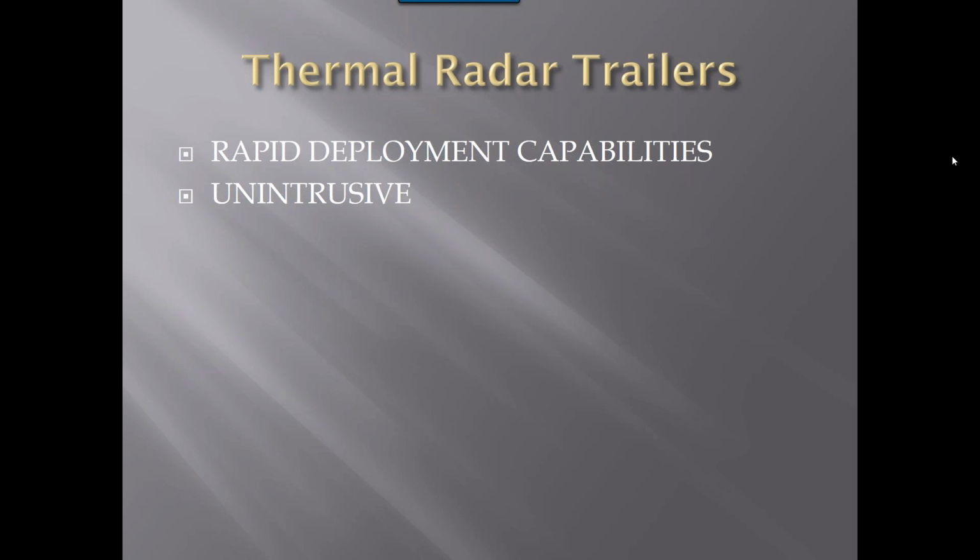Let me check and see. You can obviously purchase the trailers through Thermal Radar. We have them manufactured for us very specifically. We have the comm boxes that are inside the trailer, and we test and make sure that they match all the specifications we are looking for. And either one of the trailers, the lightweight ATV trailer or the heavier duty trailer that's got the 600 watts of solar. I think I said 500 watts earlier, but we're actually a 600-watt trailer.